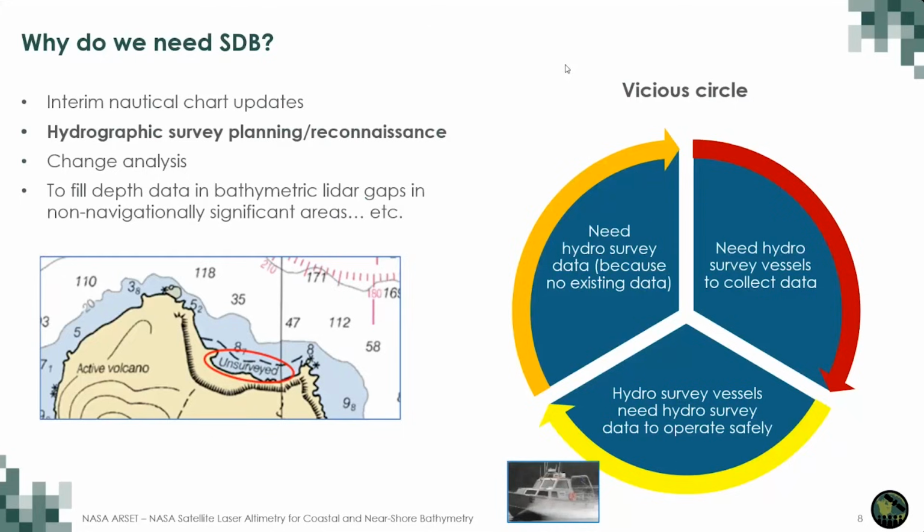The reason SDB is so important, and we've been using it quite a bit, is it's become a vicious cycle where hydrographic survey data sometimes doesn't exist. We need the data, and the hydro vessels need to collect the data. However, if they're in an area where there isn't any data to operate safely, it becomes very dangerous. This is where SDB has become very important, to provide some amount of data so the surveys can be as safe as possible.